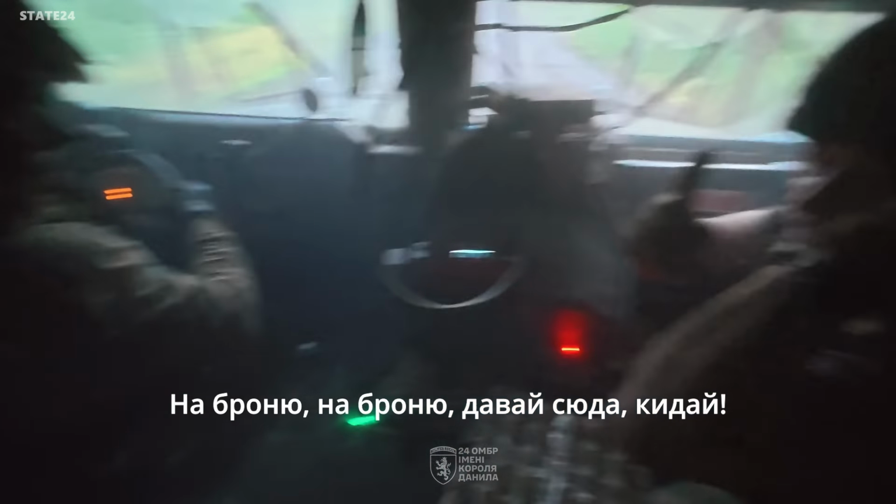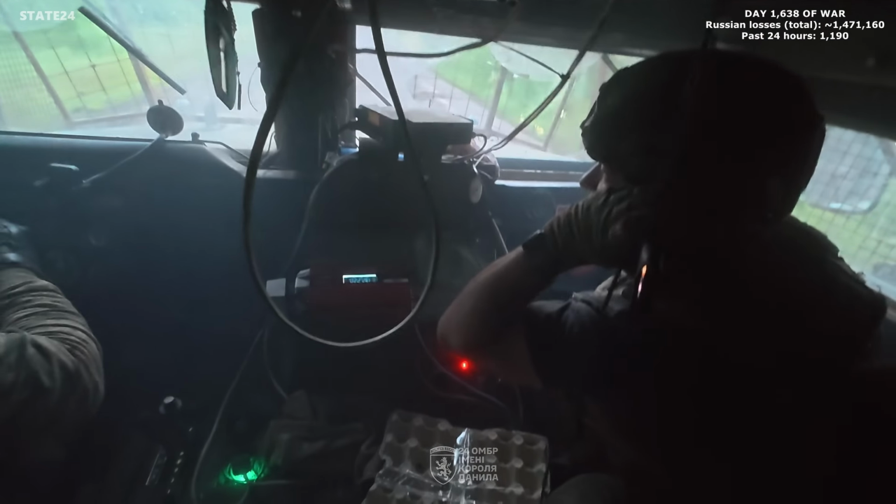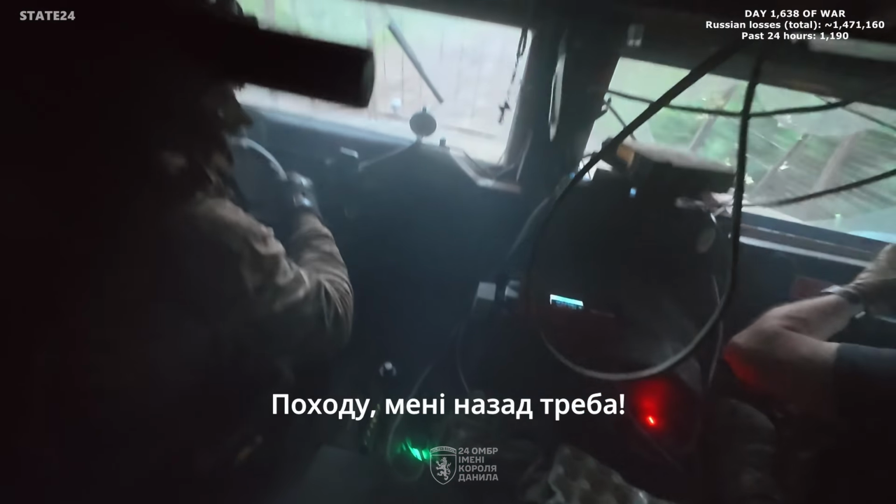The drone connects. The vehicle takes damage, but keeps moving under its own power. The crew reaches the position and evacuates wounded soldiers. This is what logistics on this front looks like.